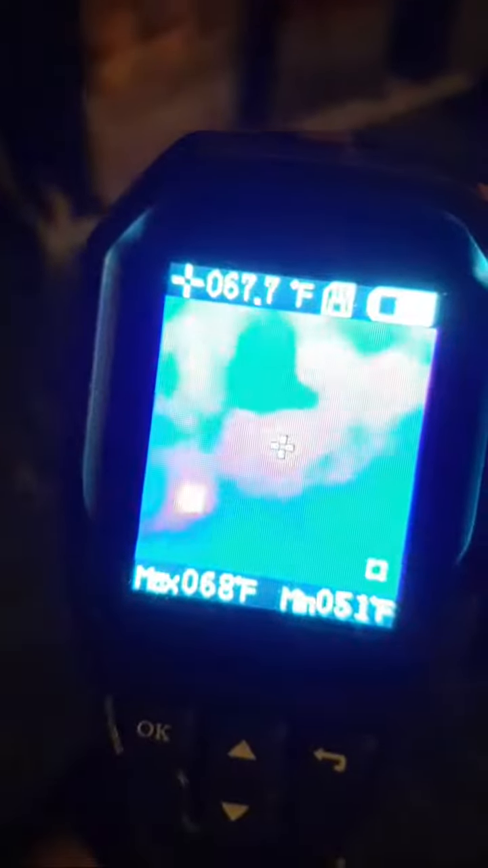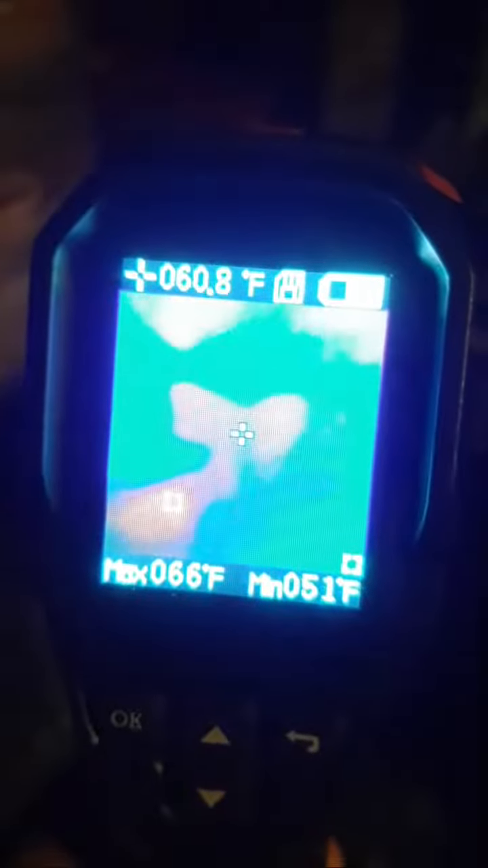So I've just been playing with this tool to see, you know, kind of what we got going on. Let's see, there it is. This is the front of this colony. Man, I wish you guys could see that better. But they got bees.